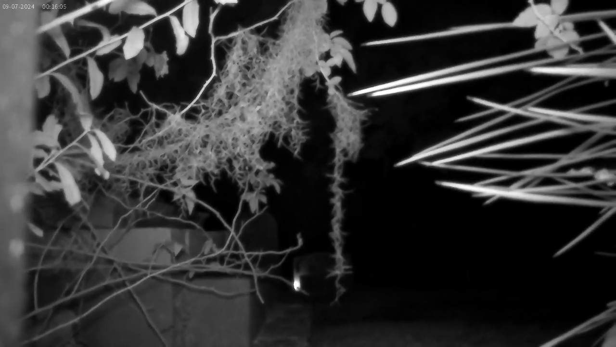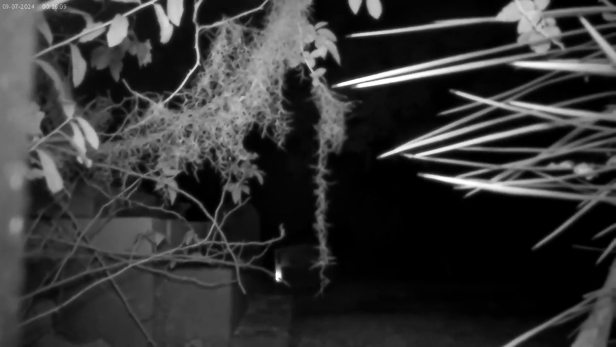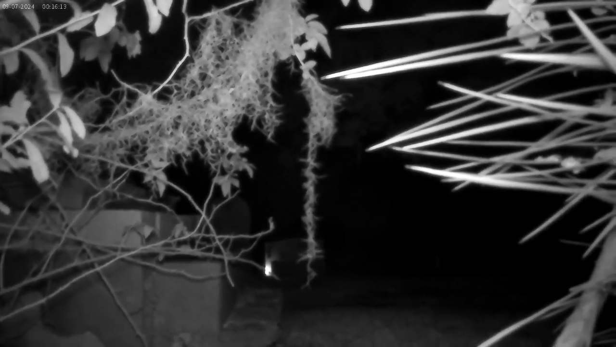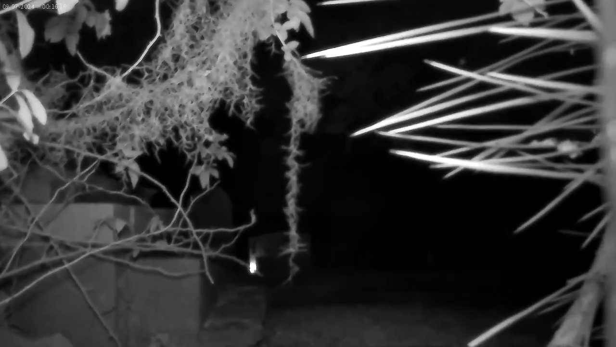Look at this. You see that? Yeah. It looks like it's moving, but I can't tell if that's a grave. I'm trying to zoom in. Can you zoom in? Yeah. That's a sarcophagus. What is that? That's a sarcophagus back there.